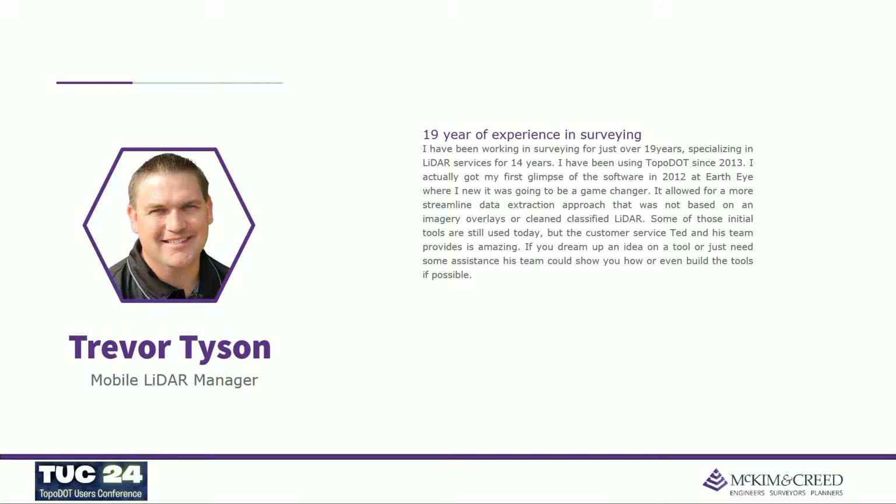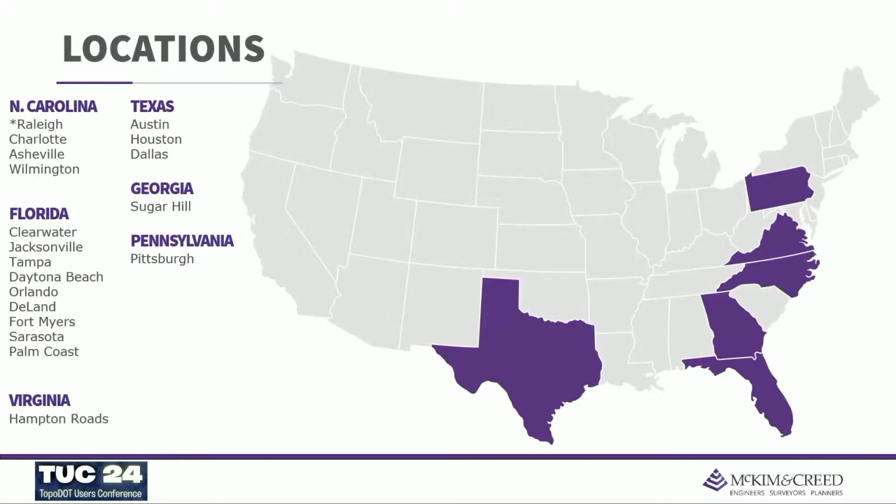In my opinion, Ted and his team had bridged the gap between your typical draw and drape technology to a dynamic extraction of the LiDAR point cloud itself. And from that point on, Ted and his team have been truly knocking down the market.